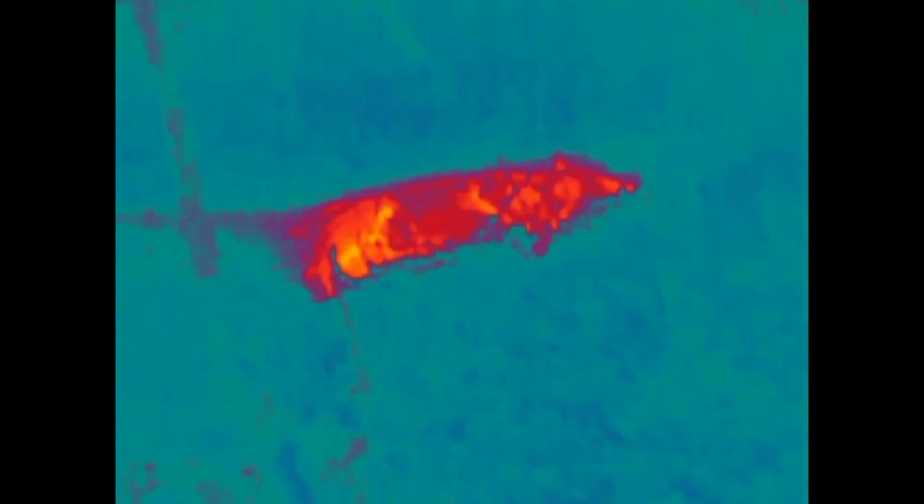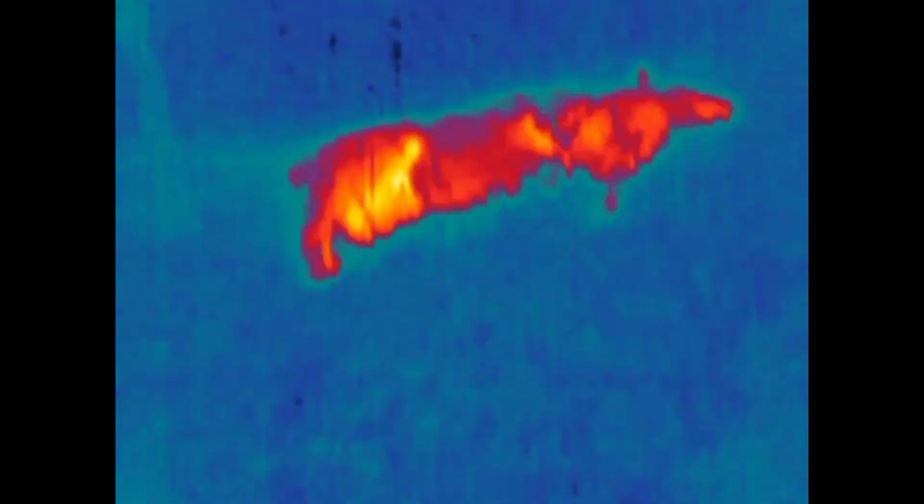You can see the trees in this video, and then when I actually saw the deer, it was very obvious that there was something giving off a very strong heat signature right there. And I walked up to her and took some more video with the FLIR unit as I walked up to her. It's pretty remarkable how the heat signature shows up.